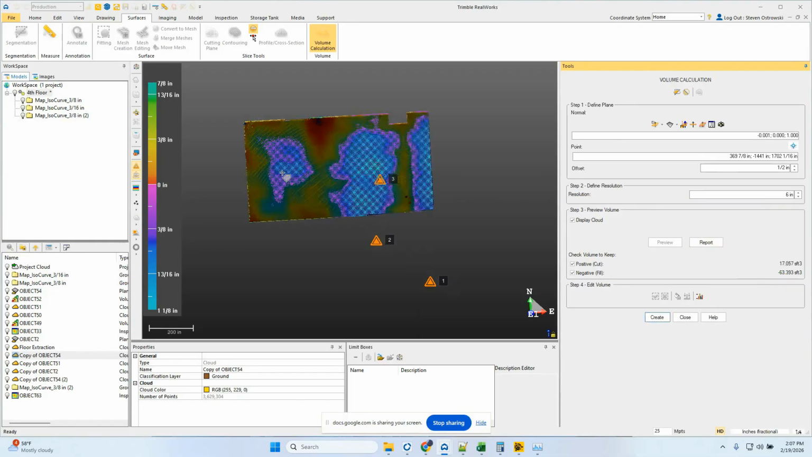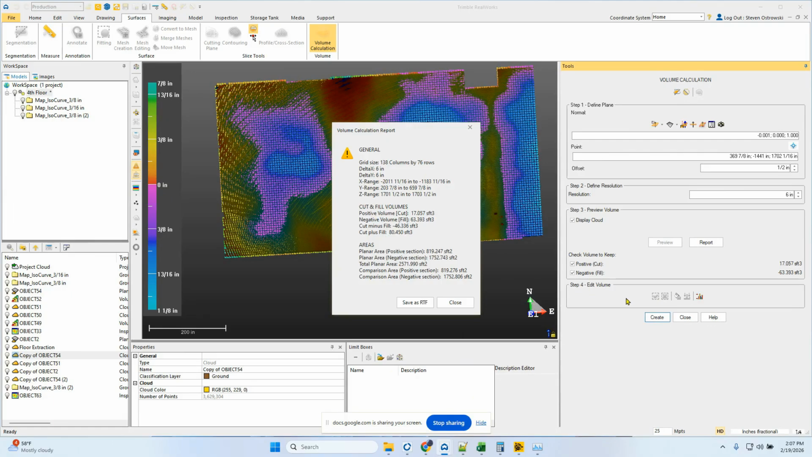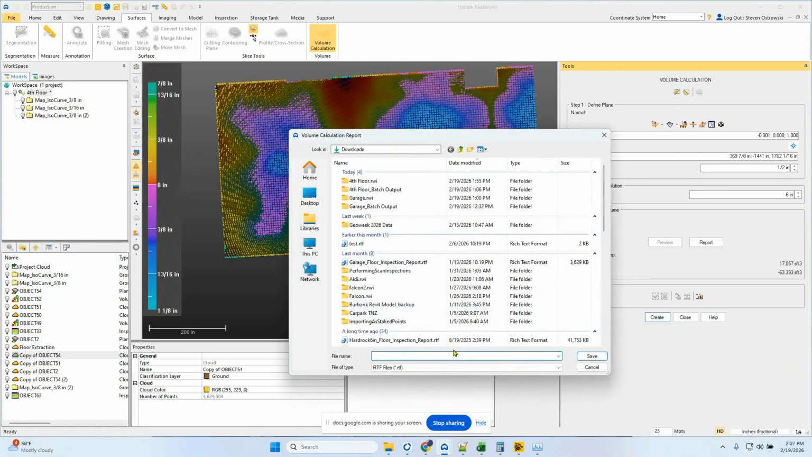So I can kind of figure out exactly whatever makes sense financially to either cut or fill if it's cheaper to add more RDEC than it is to grind. It gives me that as well too. So I can create a report with that and save it as an RTF. So cut fill, FF cut fill.